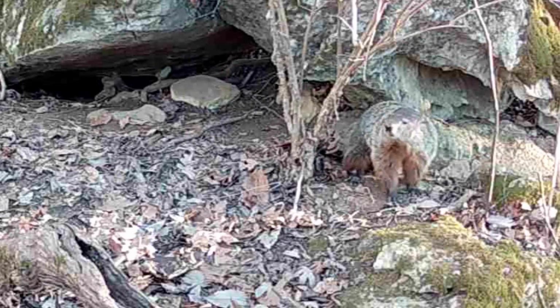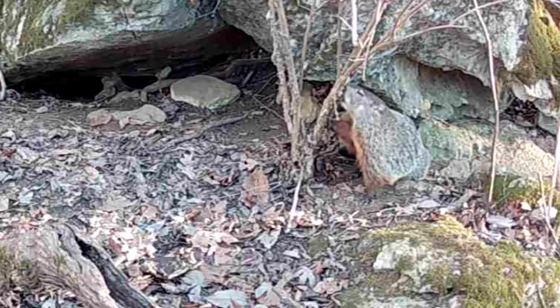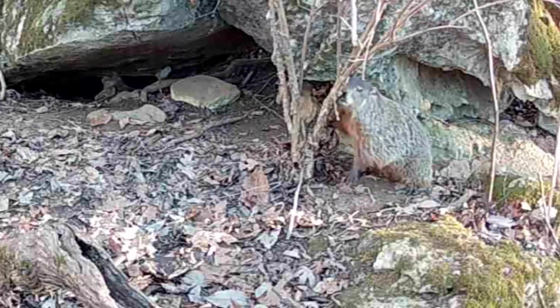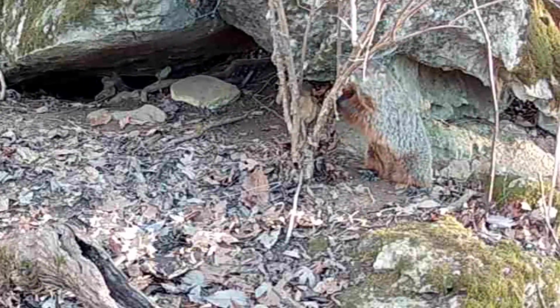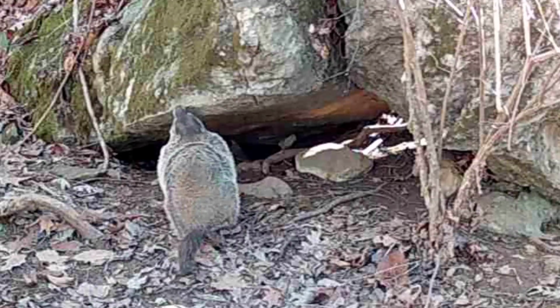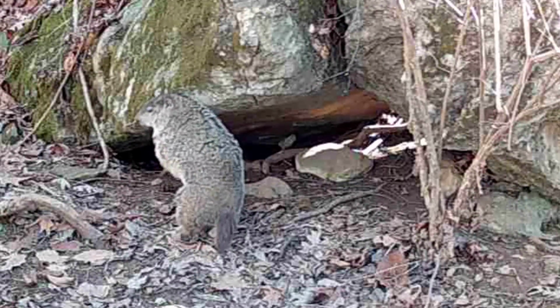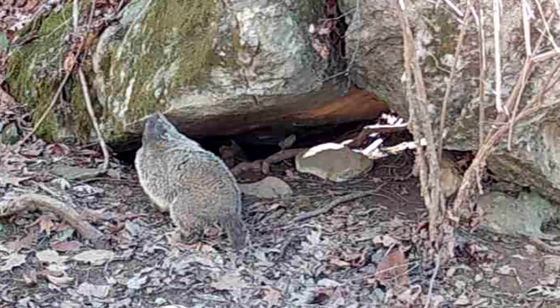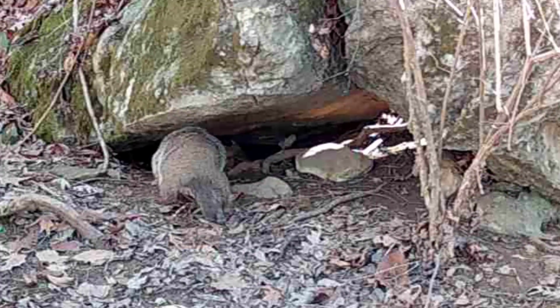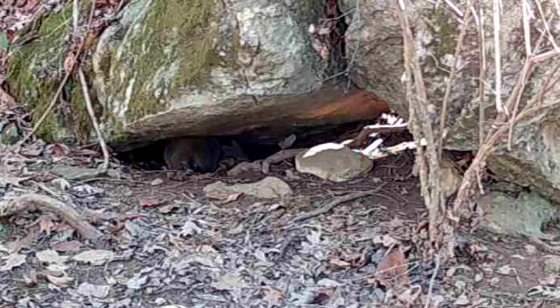Likes to chew on this bush. Guess he's just cleaning his teeth. But he just comes and goes. Loves to check that rock, I've noticed. Always checking. He's heading in.